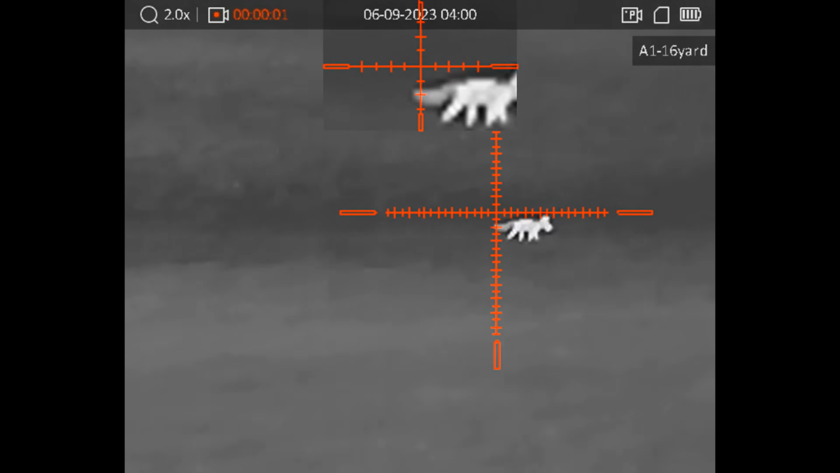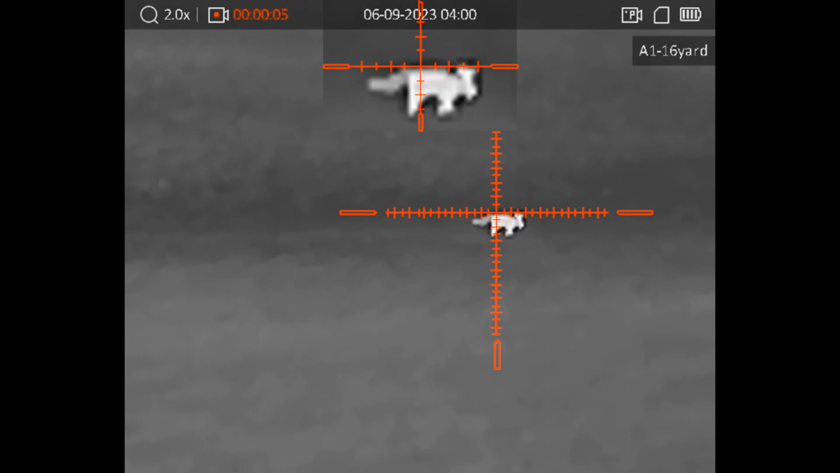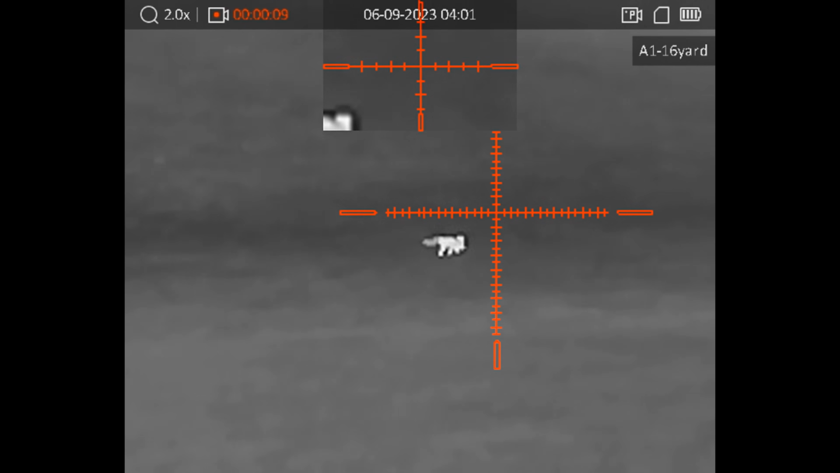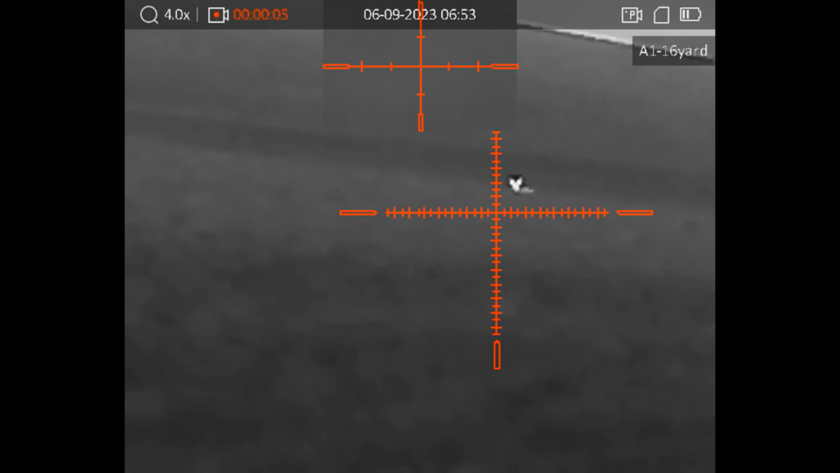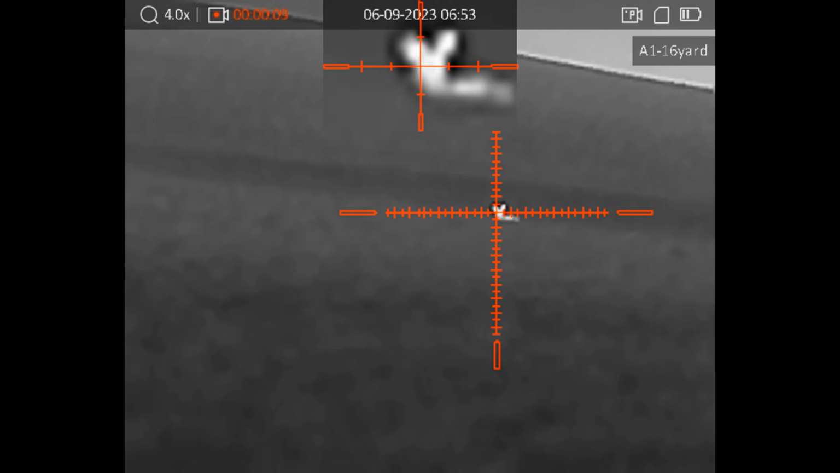And then finally, just around the end of the evening, we bump into a fox. This fox was out on the bank, curled up, and I think I walked out to about 55 metres from it, so again about 60 yards, and I was quite able to just put a shot straight into the side of the head and kill that cleanly.